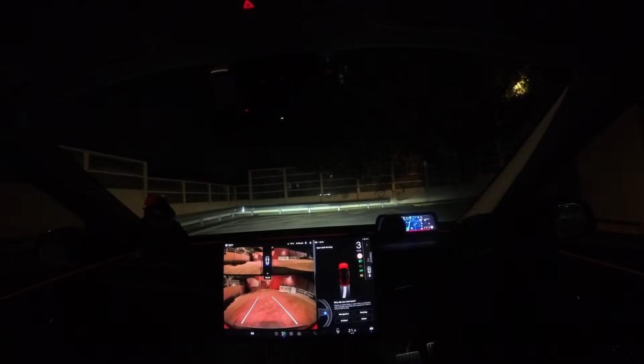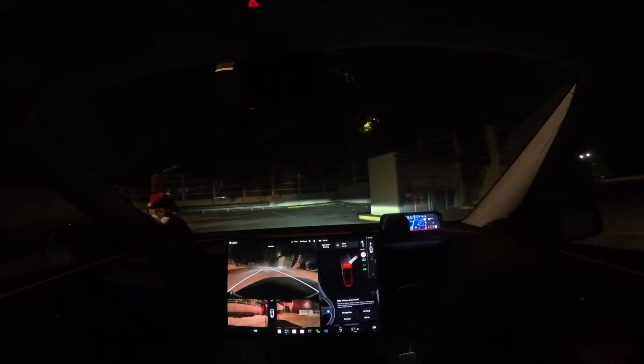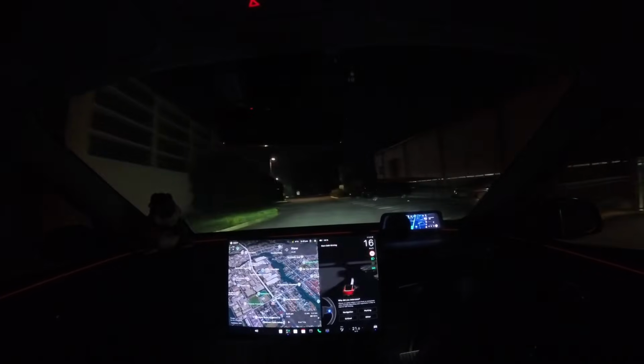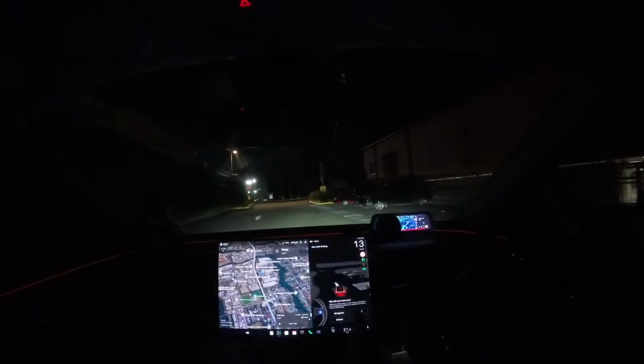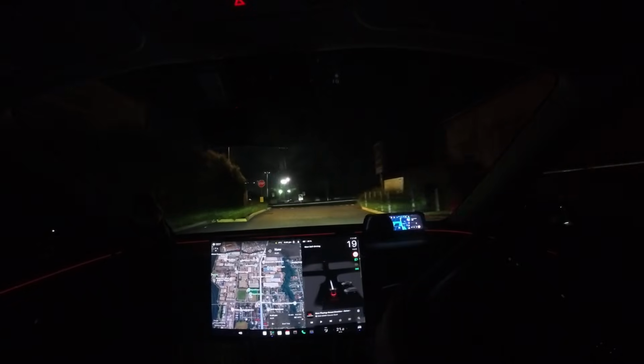So we'll need to just get out, and just mark that as parking. There we go. All right, let's go.